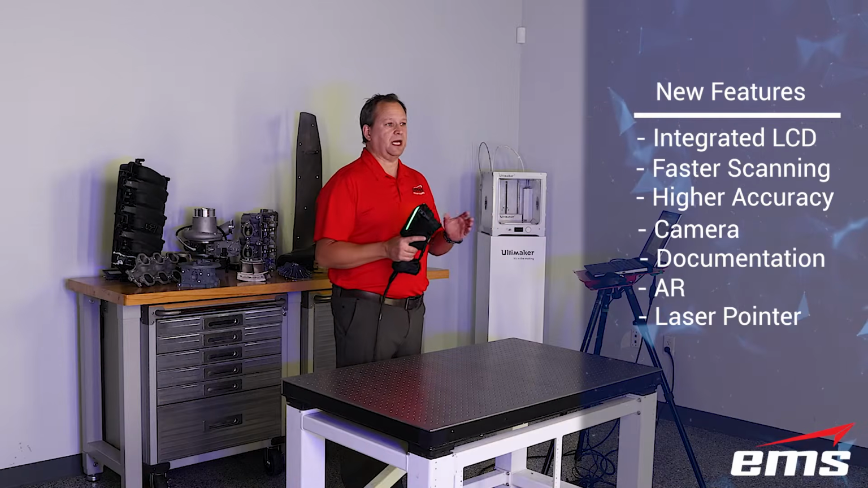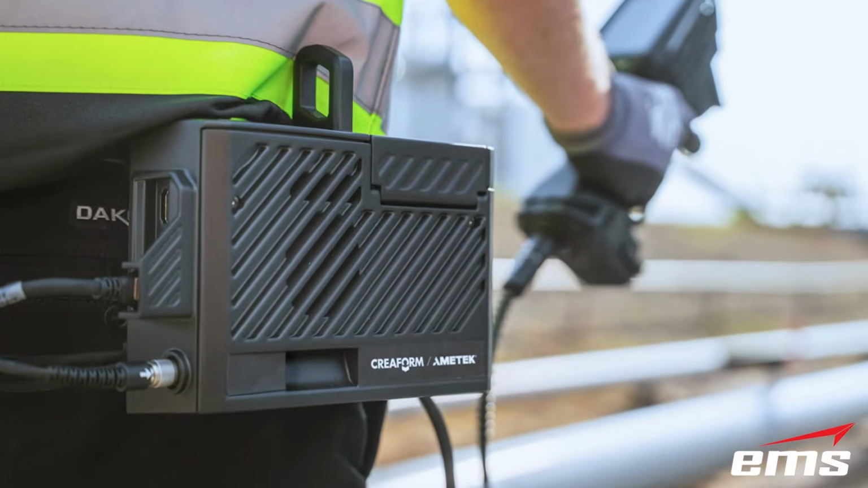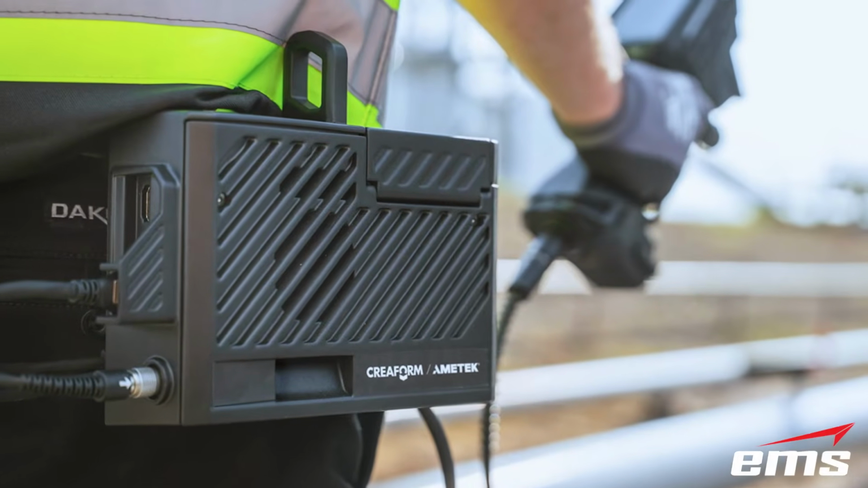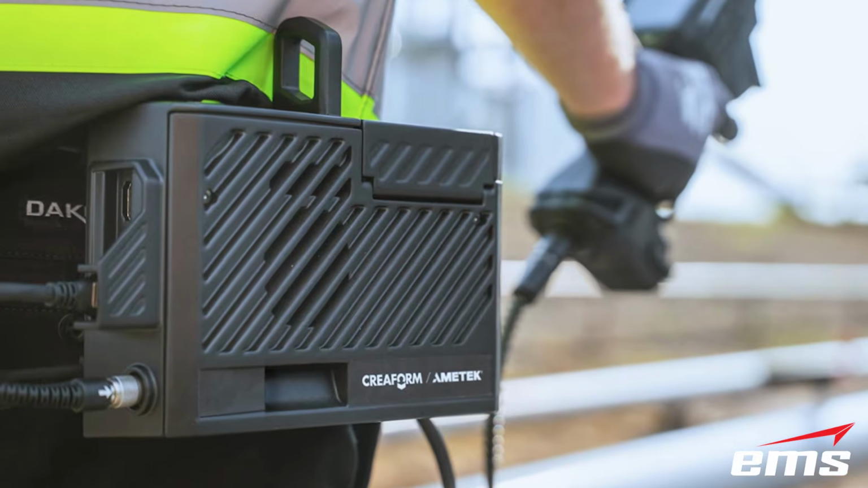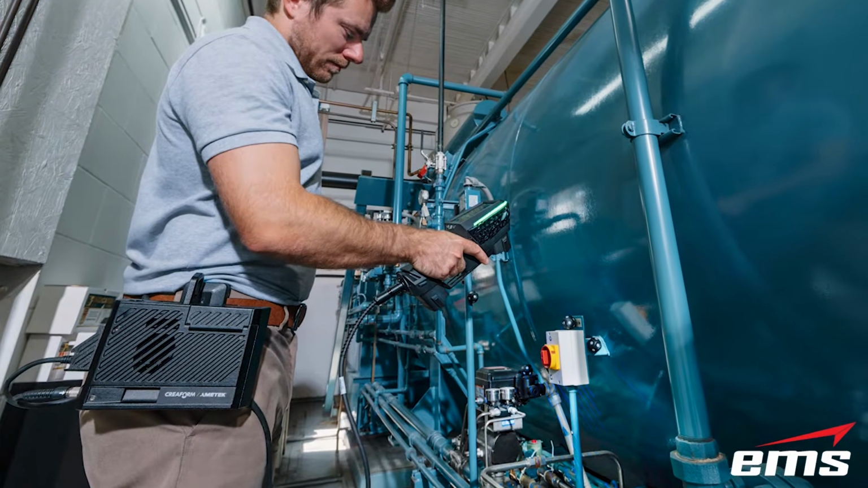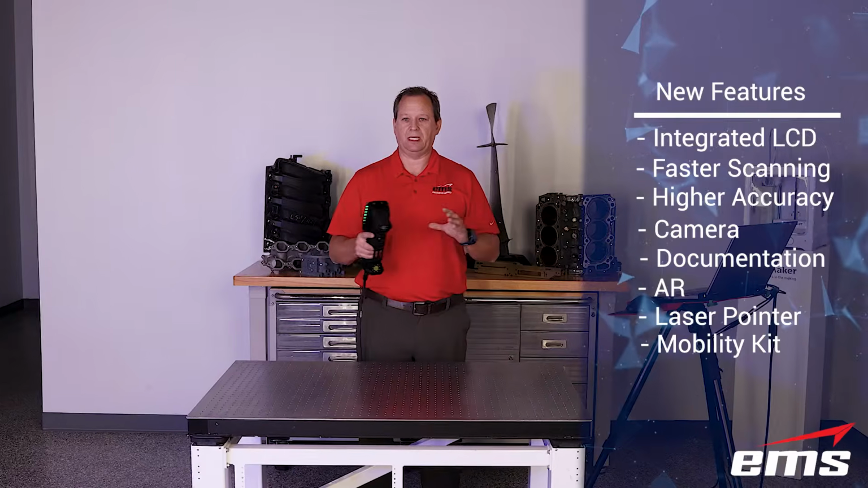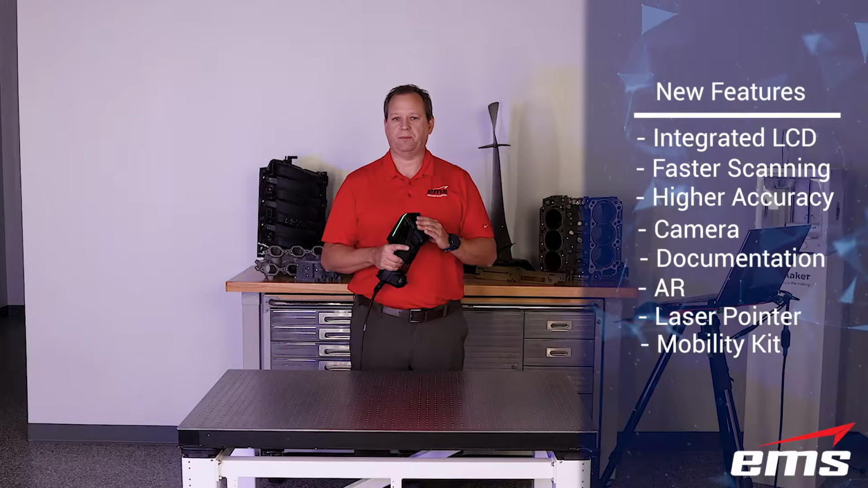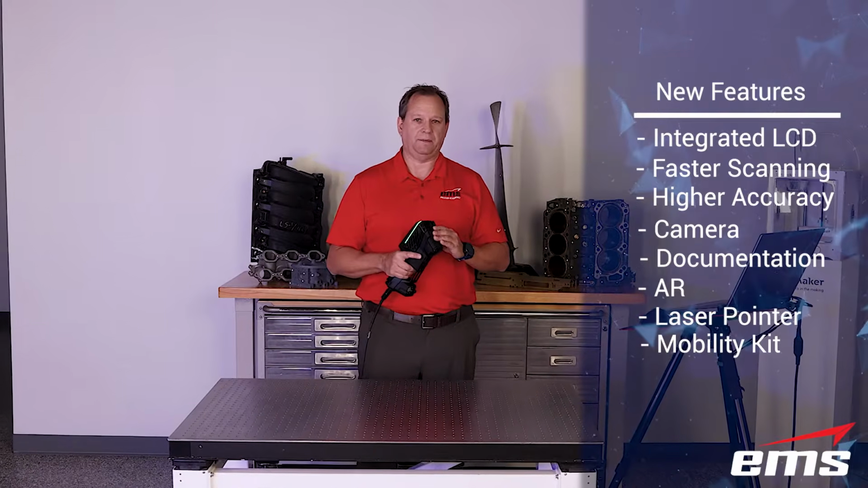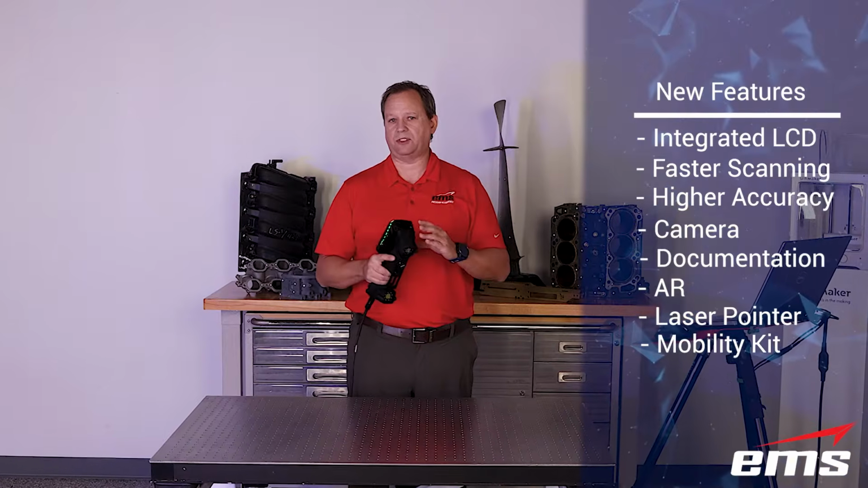And then finally, it's got a new portability kit, which allows you to go completely untethered without having to be connected to the computer. It gives you onboard power and Wi-Fi capability. So if you're really trying to get into some tight areas of something or be completely untethered, that's going to be something you might be interested in. So we'll go into more detail now on some of these features and more that I just talked about.